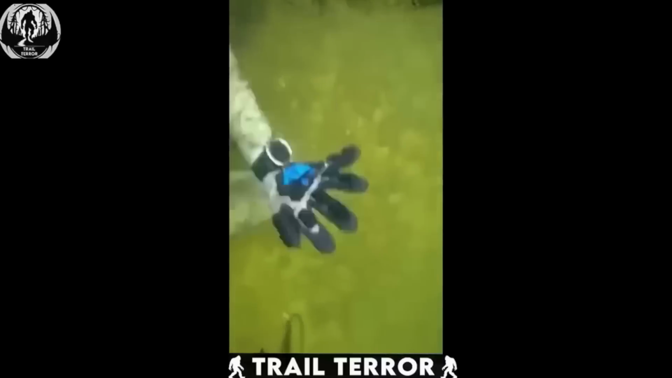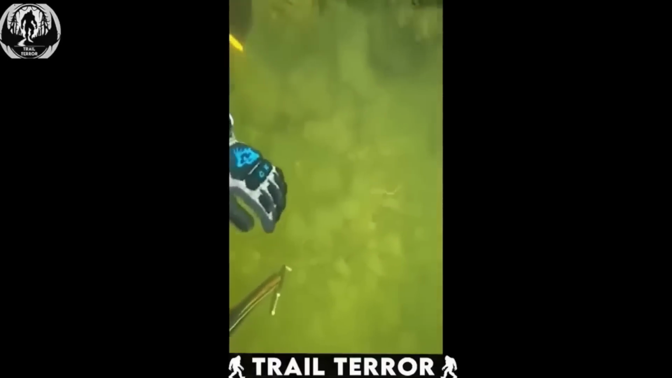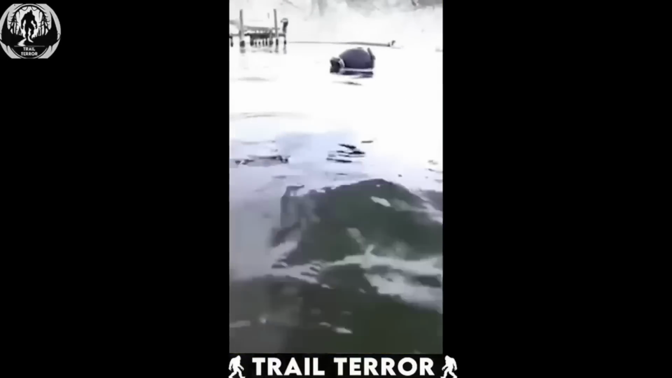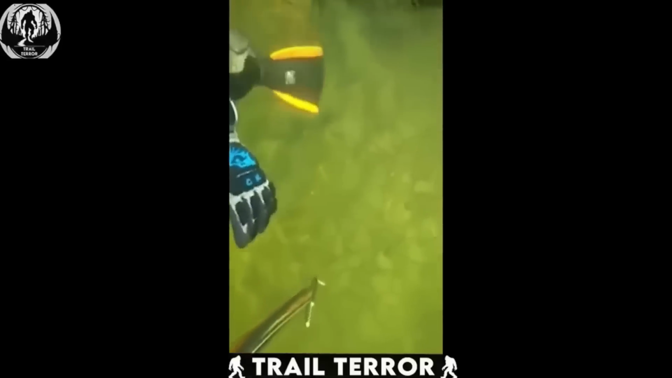Startled and caught off guard, one of the divers tries to fend off the aggressive worm with their hand, only to provoke an even more intense response. The worm charges towards the diver, prompting a panicked flurry of punches in self-defense. Eventually, the worm retreats into the depths, leaving the divers bewildered and amused by the bizarre encounter.